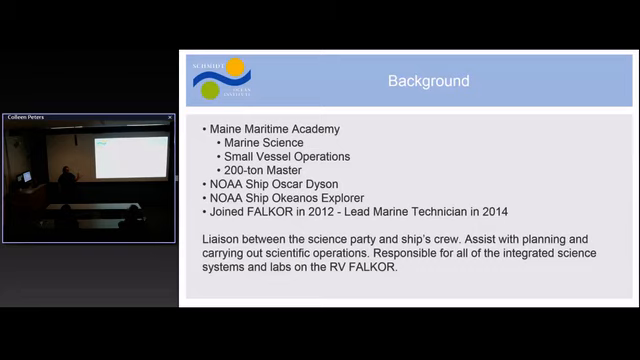So my duty really is to communicate between the science party and the ship's crew to make efficient use of the ship to conduct the science operations successfully, and also to operate, maintain, and troubleshoot, even in the middle of the night, the science equipment and all of the lab spaces on board.